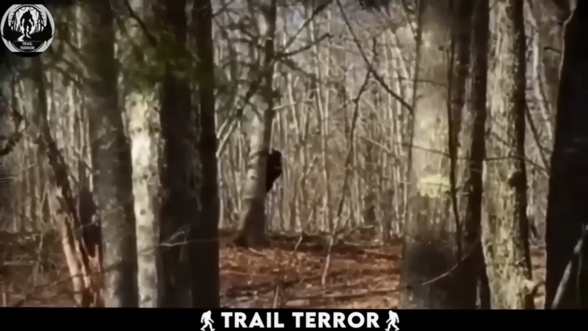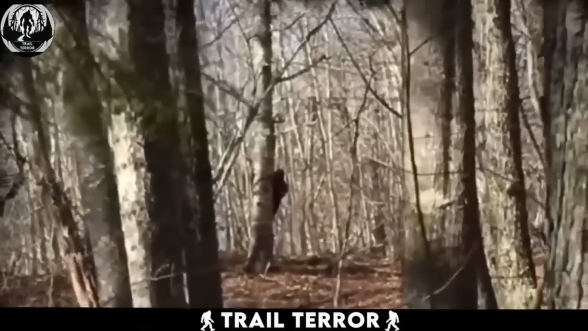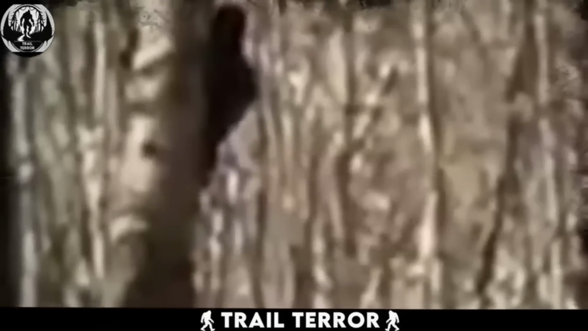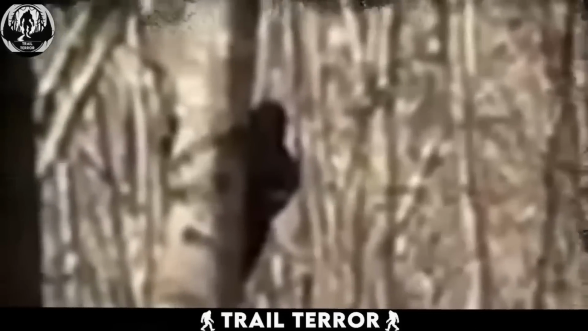The creature, like others we have seen in previous clips, appeared quite humanoid and was covered in thick black fur. To me, it resembled a Bigfoot, but it's hard to say for sure since the video was recorded from a distance, making the facial features less visible.